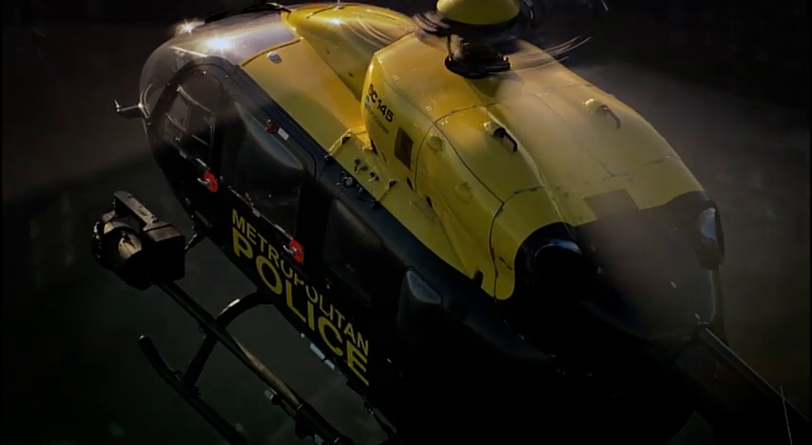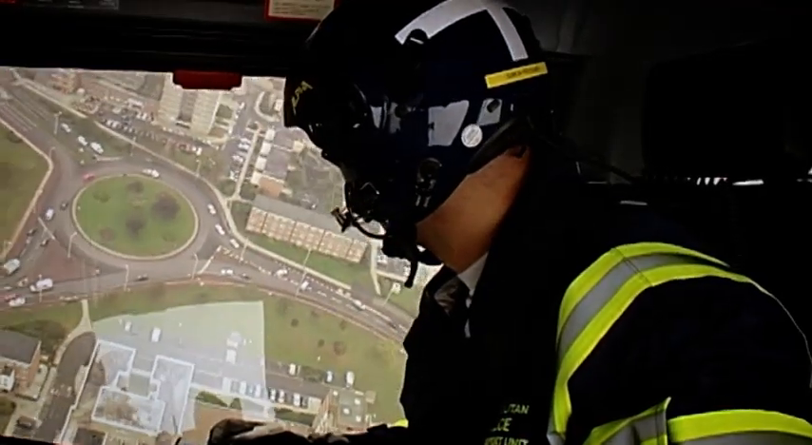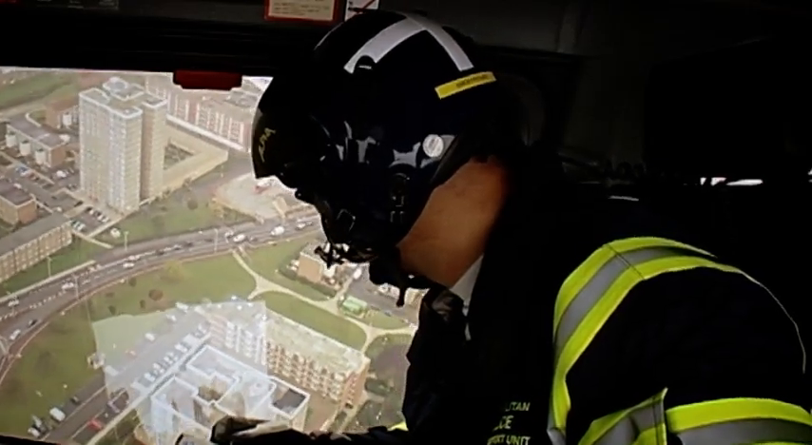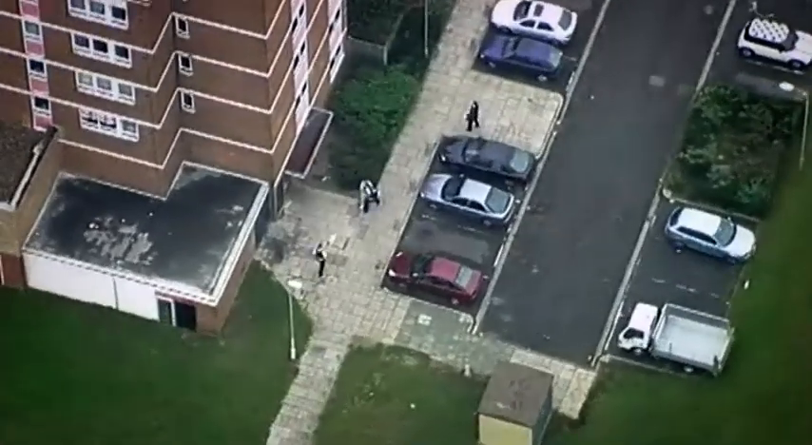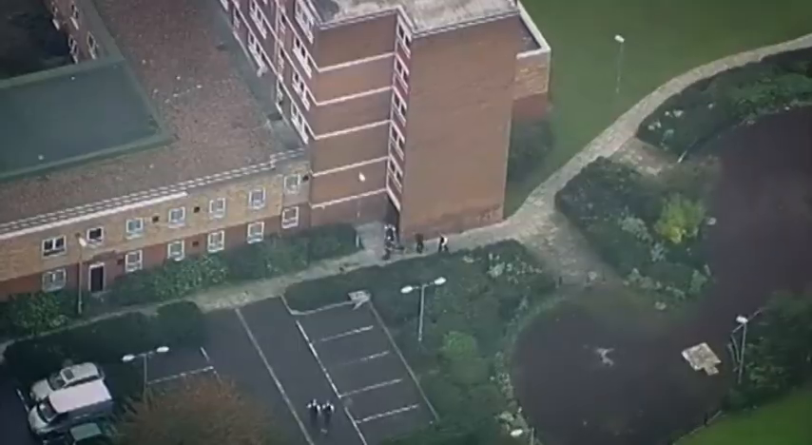But the Sky Cops have not forgotten the driver of the stolen car, and PC Pritchard has him in his sights. Yeah, carrier, stop. Grey outfit running towards you. Grey outfit. Yeah, come down screen. There he is. Zoom in there. Okay, officer on the glass. Grey outfit coming towards you. That's it. That is the driver. Right, that's the driver. Let's go back to that one.